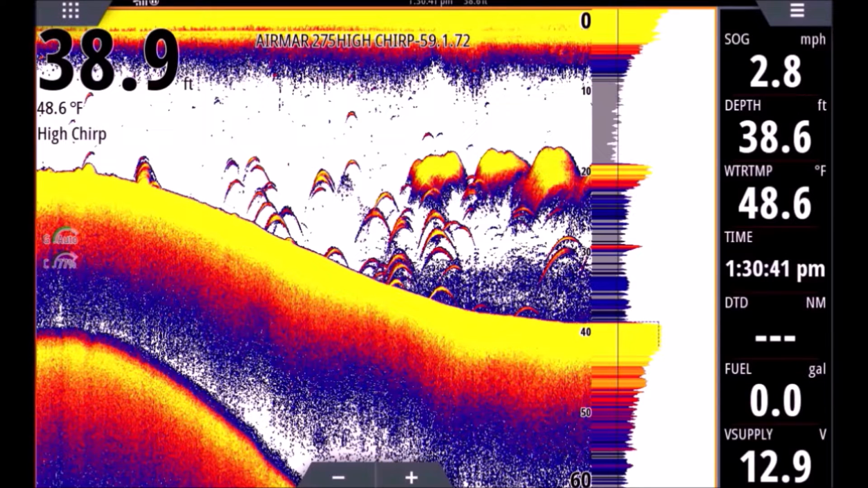Right away, we're going to start with some bait. You can see we have 3 clouds of bait here. You can see they are bright yellow. They have all the colors of our palette there. So we can see it's bright yellow in the center. That means it is a very dense school of bait. It's probably tiny bait. It is threadfin shad, I know that. We were netting it and it was very tiny.